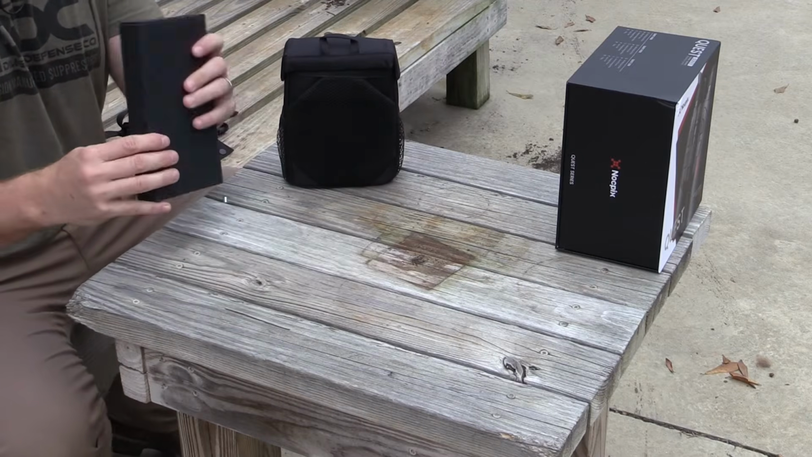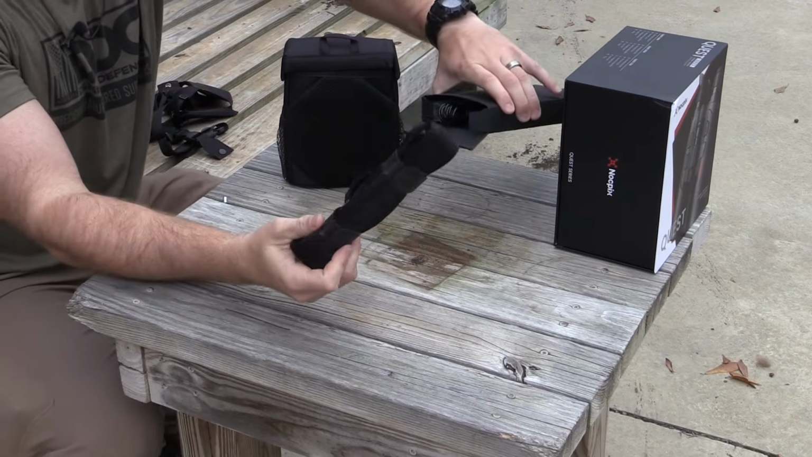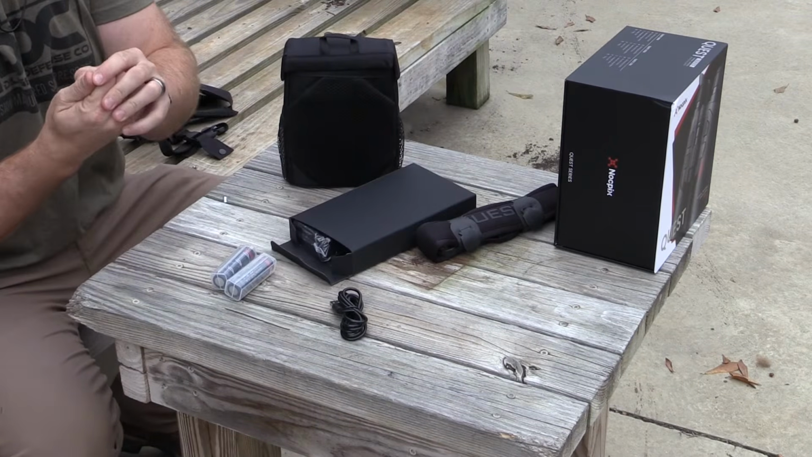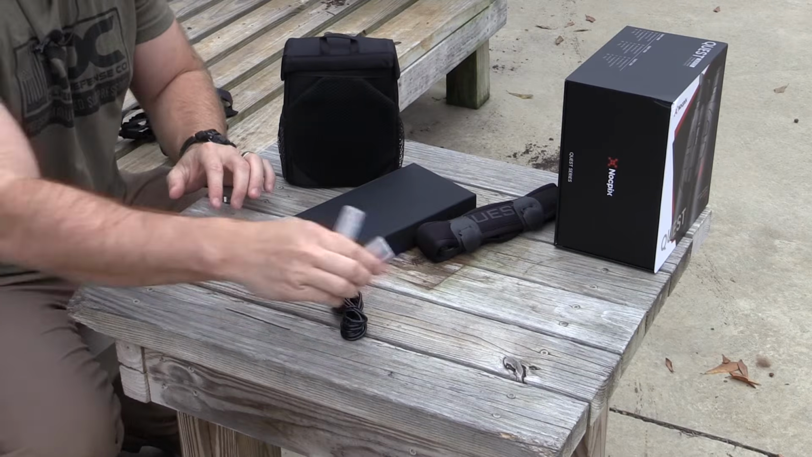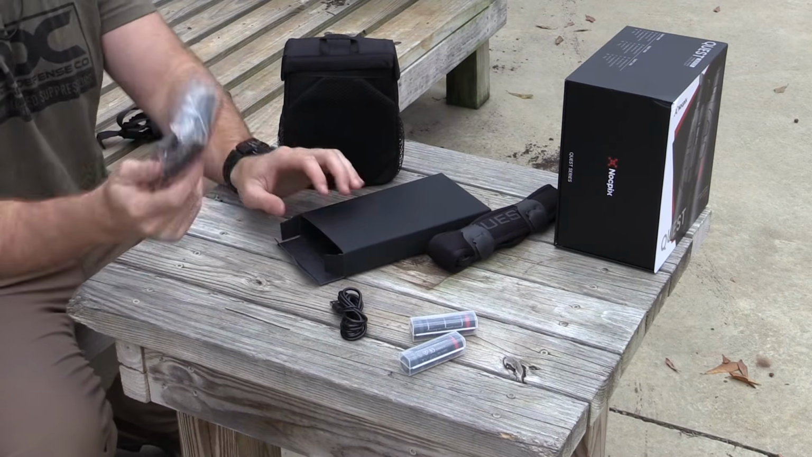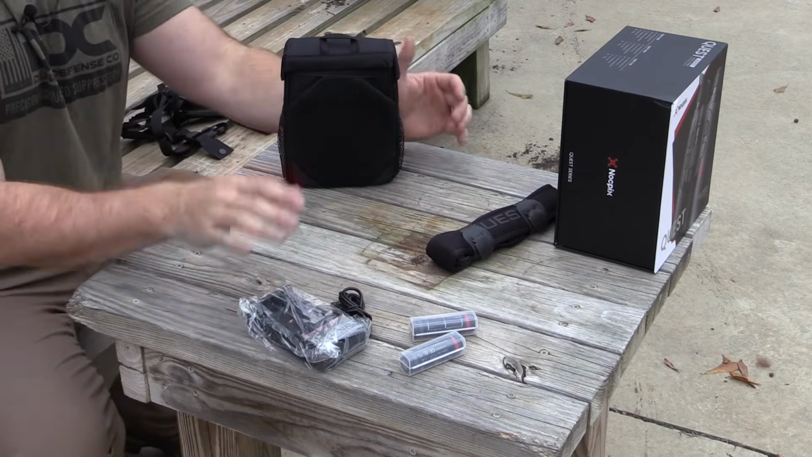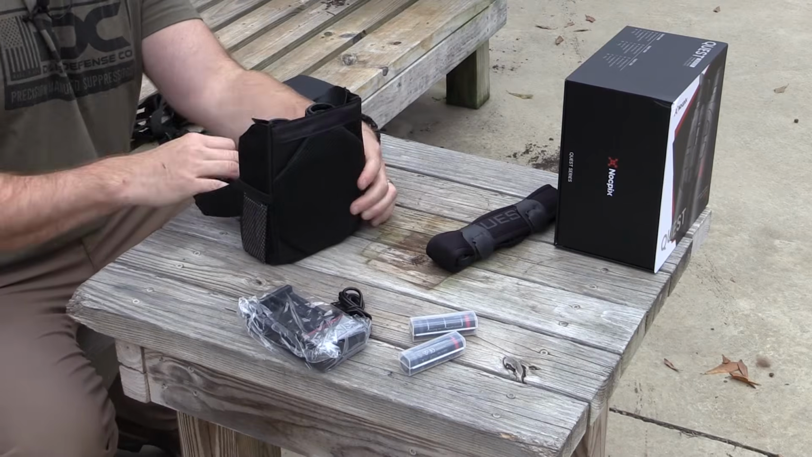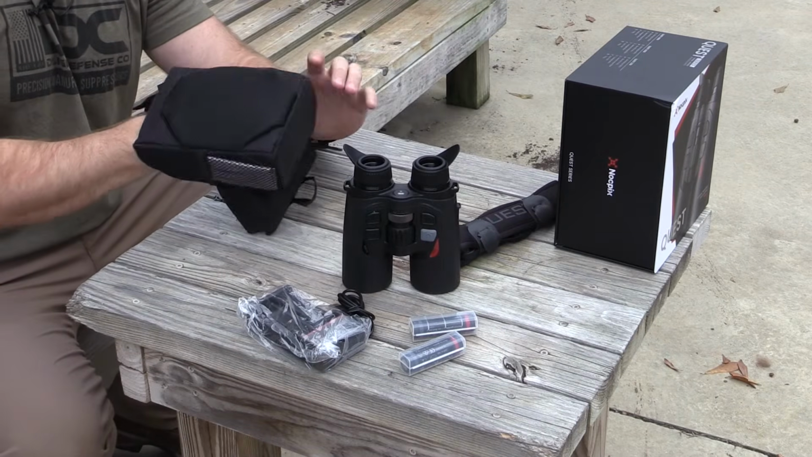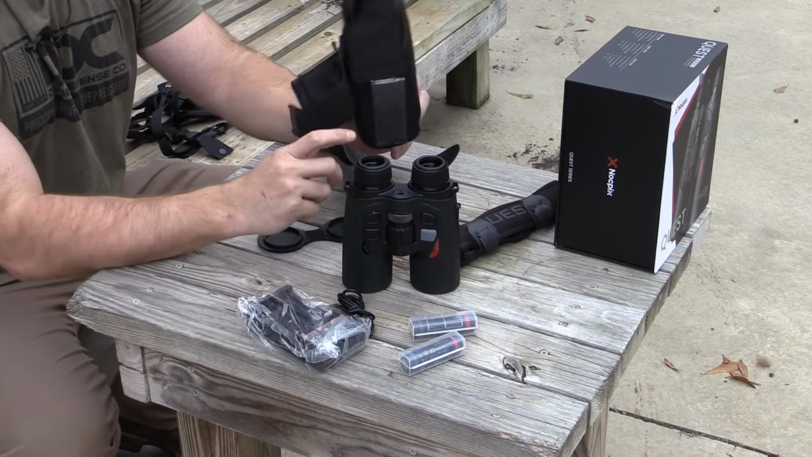So it looks like you're going to get an accessory pack right here. You get just a neck strap. You get a charging cable. Looks like you do get, just got a paper cut. That's fantastic. We've got a couple batteries, which is nice. There's a battery already in this thermal. You get a charging box, and that is pretty much the gist of what you're getting. And then obviously you're going to get, ta-da, the actual thermal binoculars themselves, and then you do have a nice pair of rubber end caps.